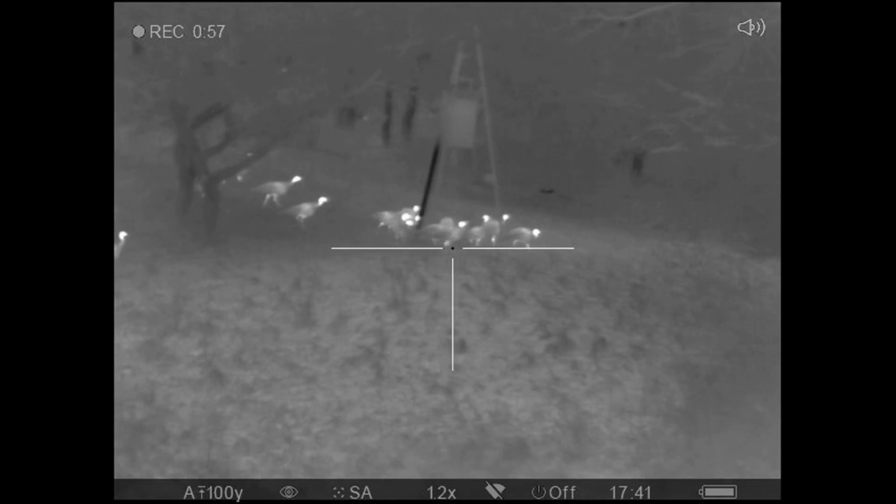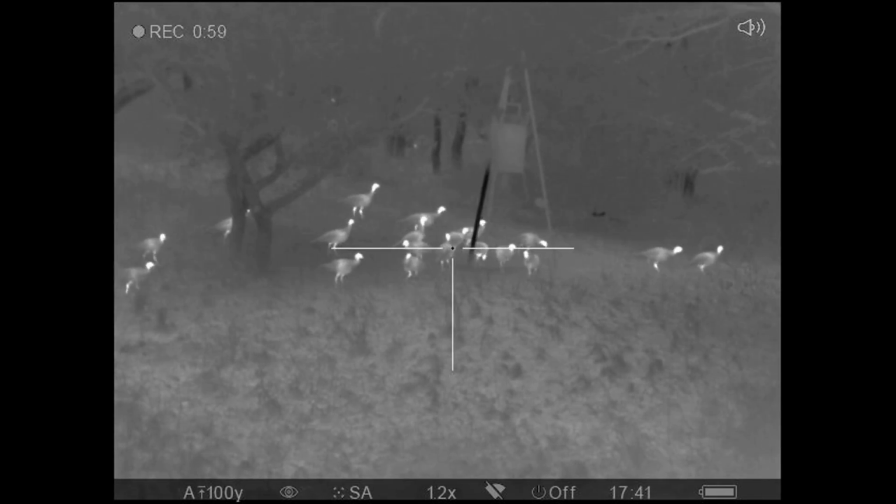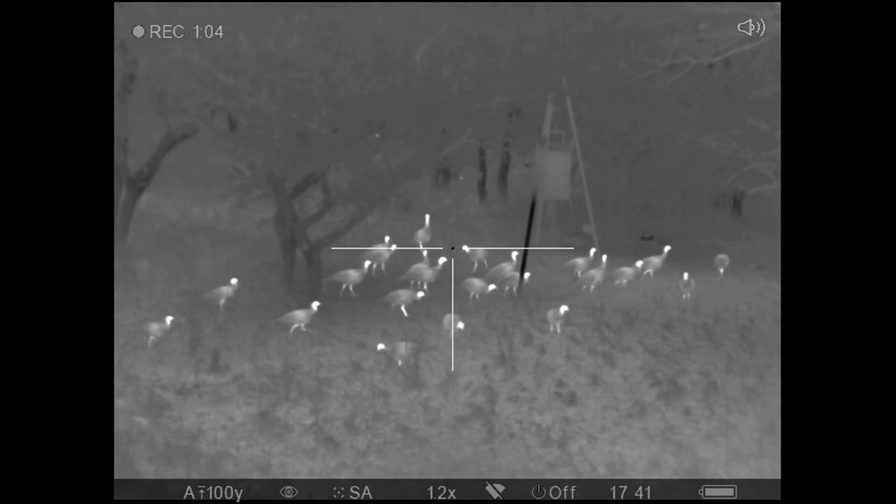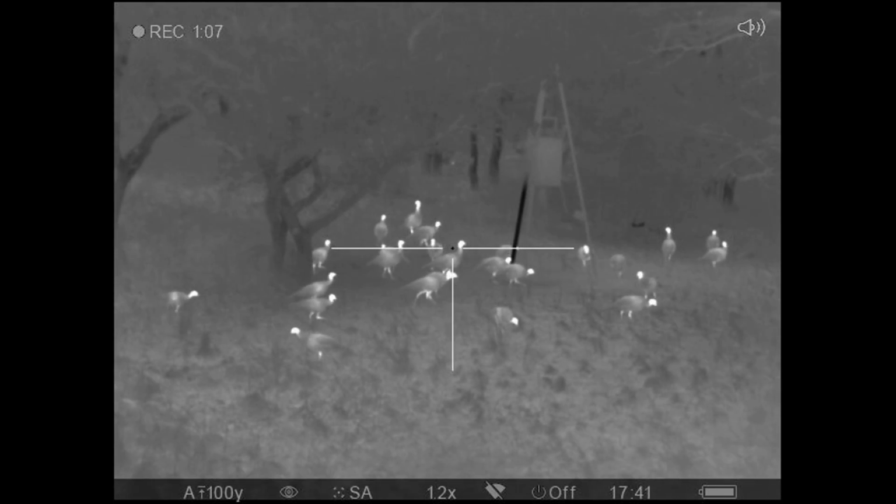And this is why this time of the year we stop feeding in daylight, because the turkeys come in and take all of the corn before the deer or other animals can come at night to feed on it.